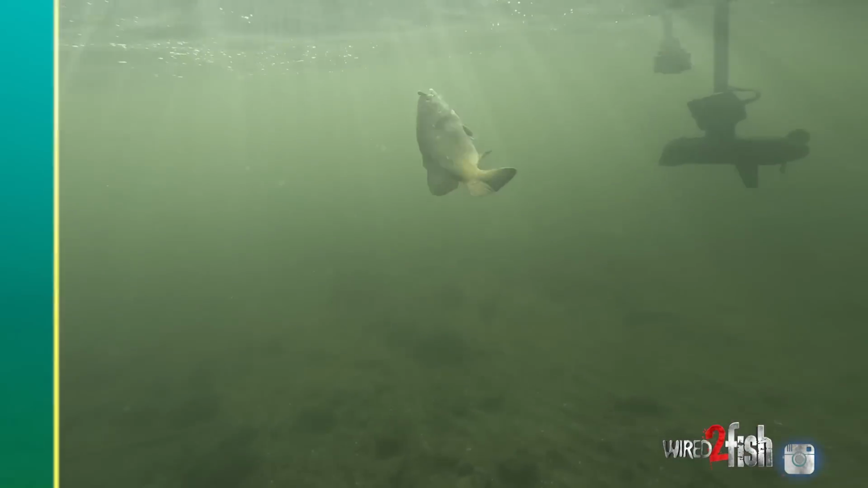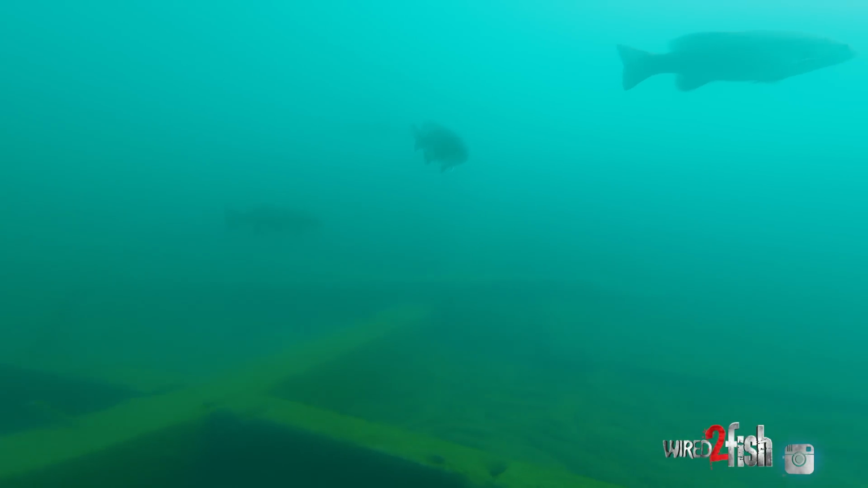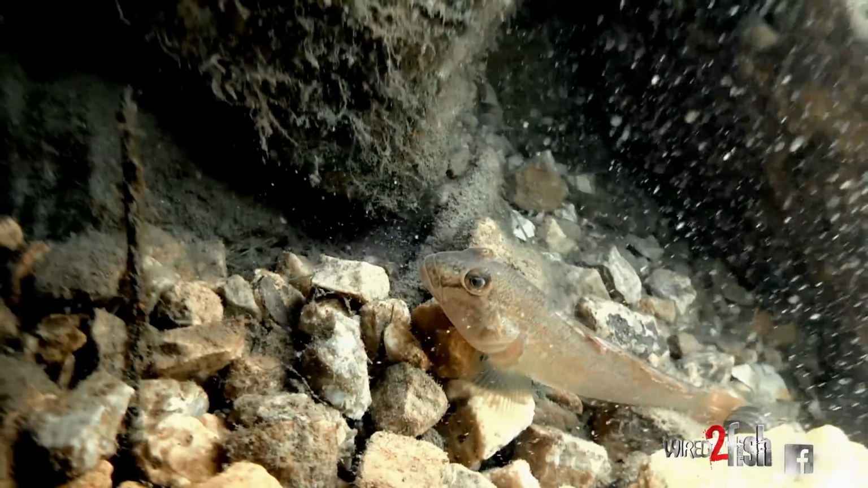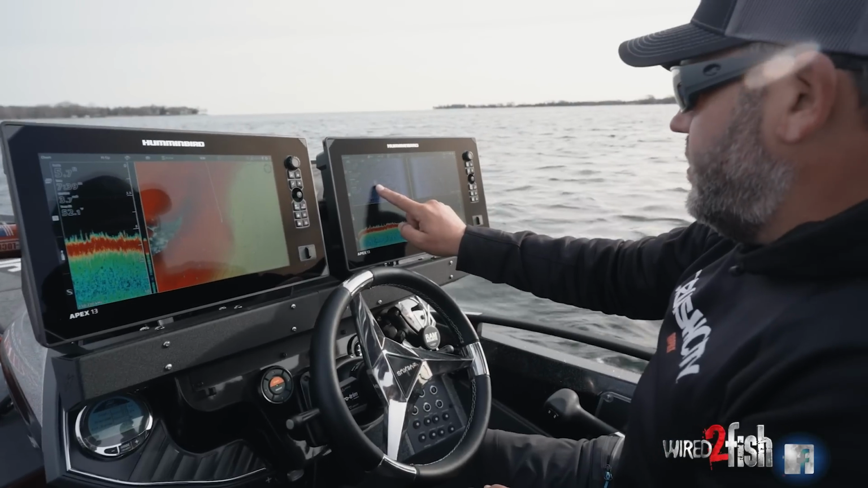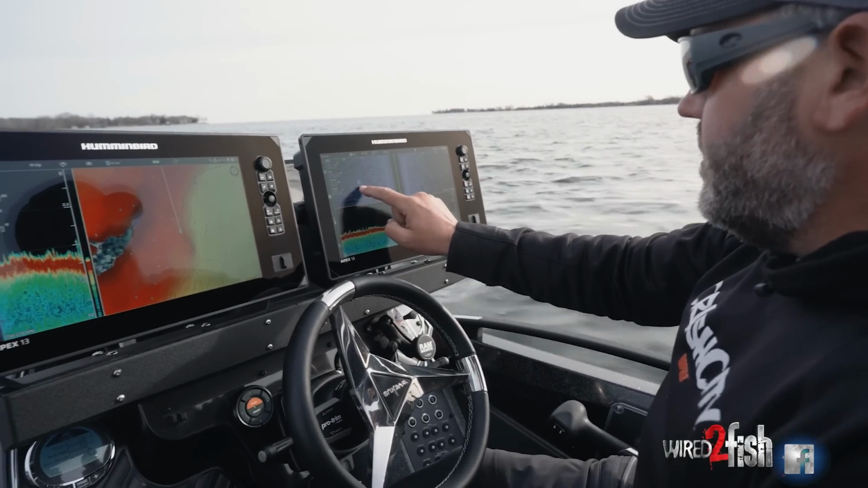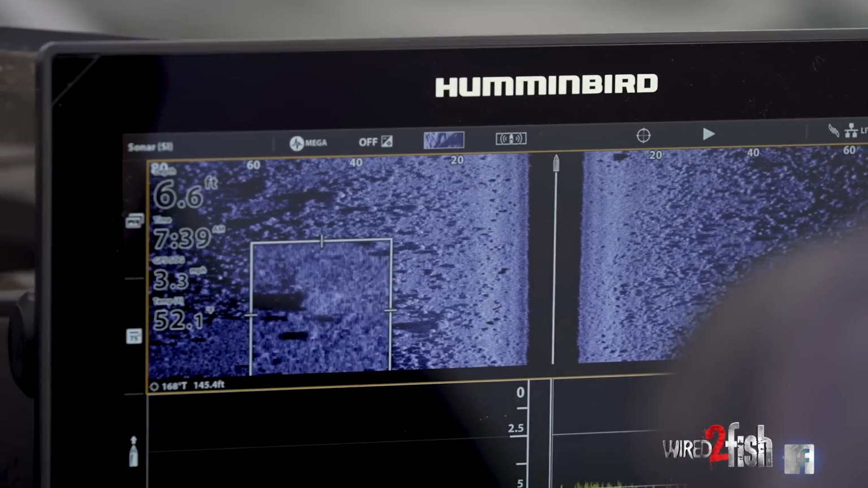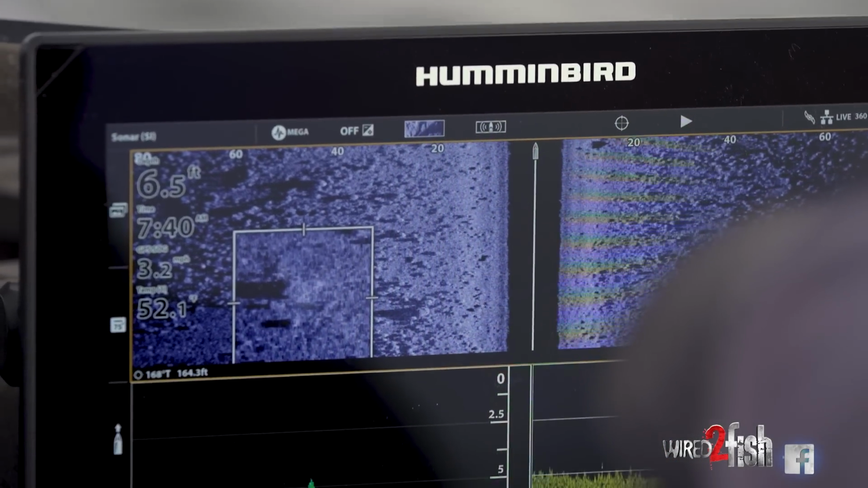A lot of places in the world, these fish will just nomadically roam around out in deep water and chase forage. With the gobies here, they're more related to the bottom more than they're not. This giant boulder right in the middle of a sand patch. See that big rock with all the sand around it? That's gonna be a key spot that I'm gonna stop and fish.